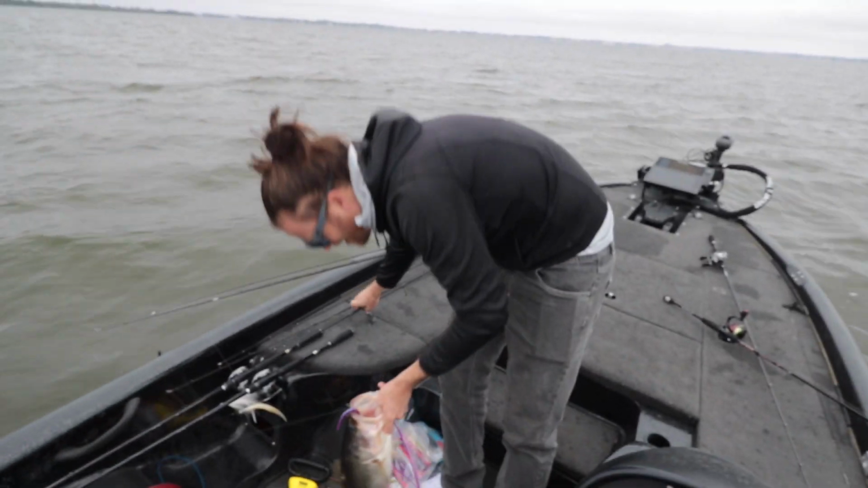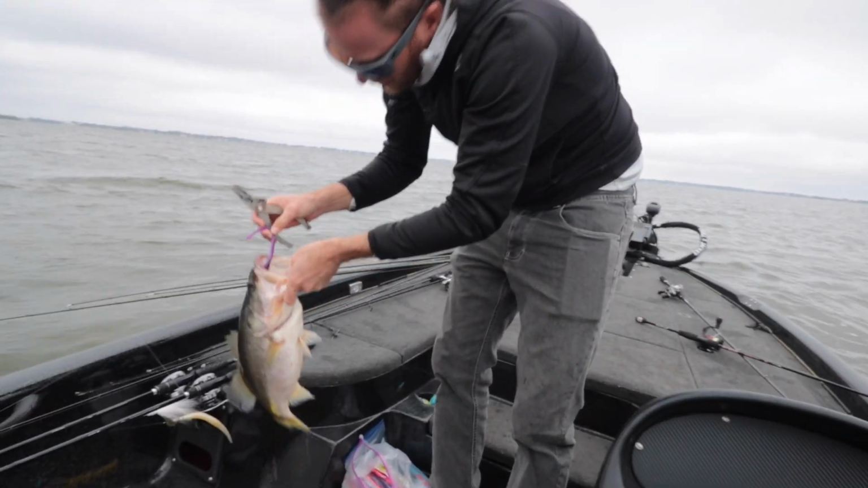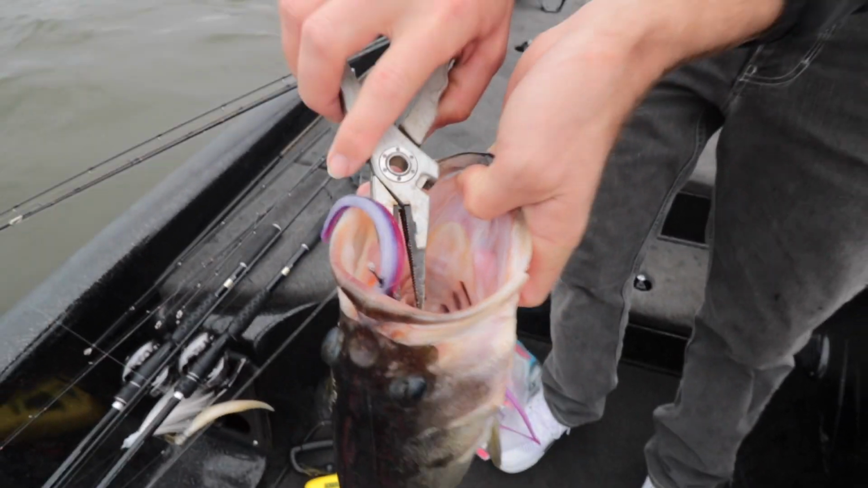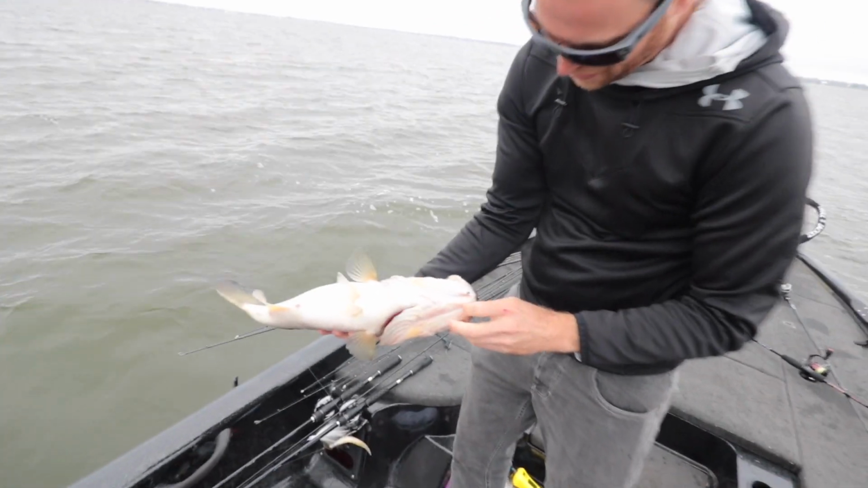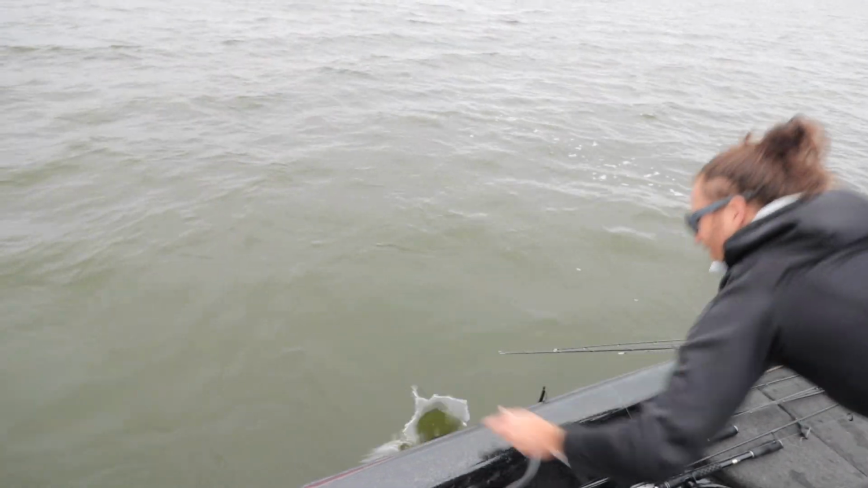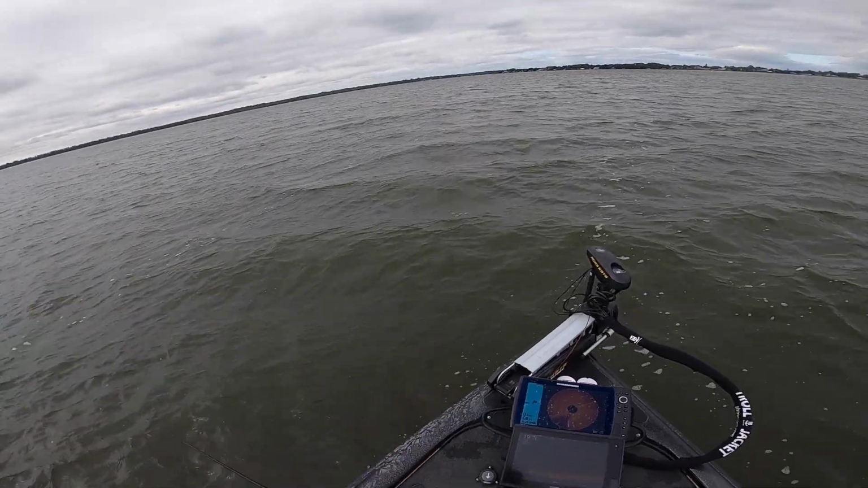Yeah, it's like a 5-pounder. Dude, I love that hook, bro. Look at that. That hook is the deep. What is it? It's that finesse flipping hook. They're over there.